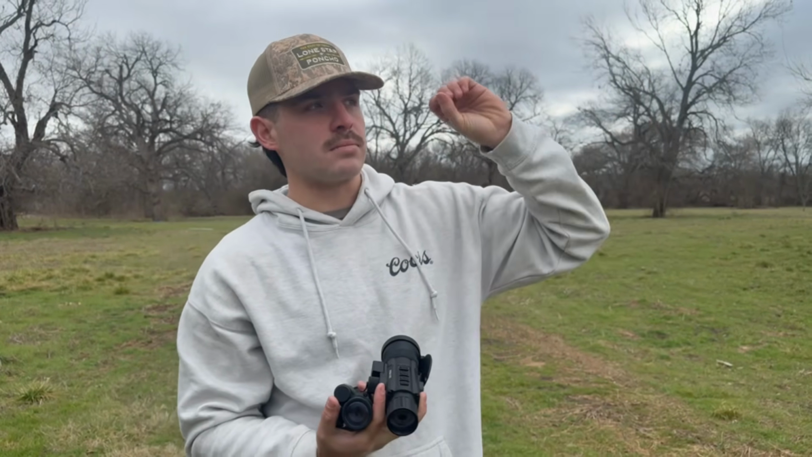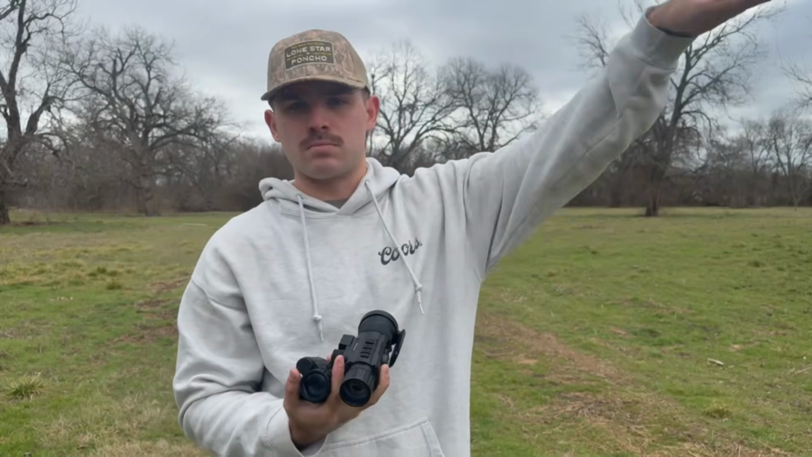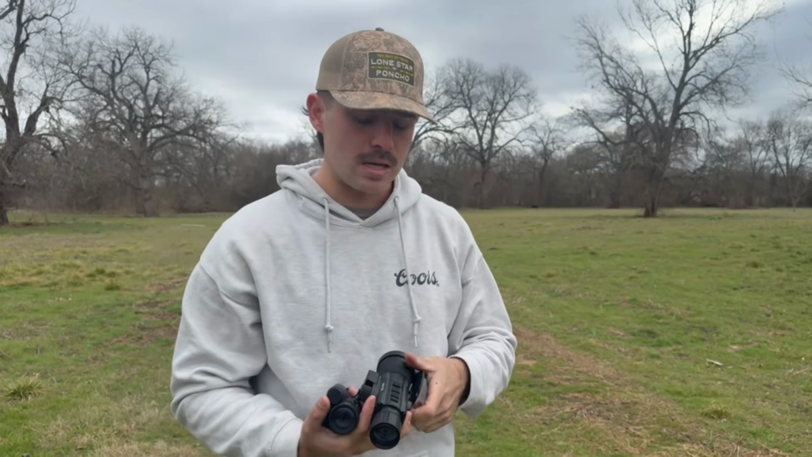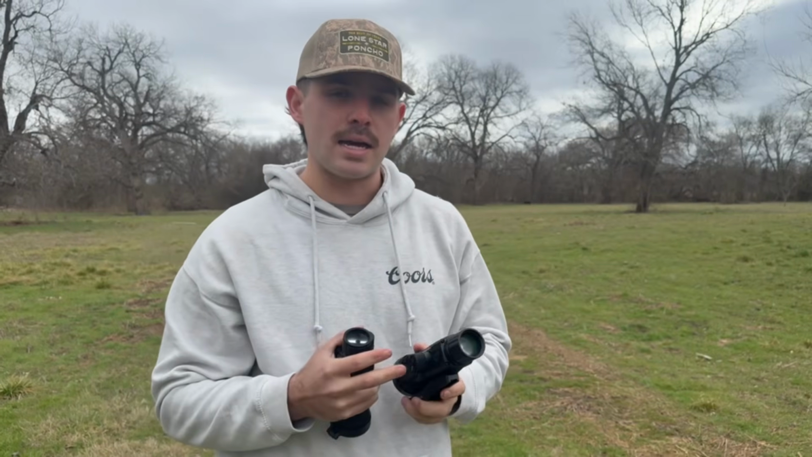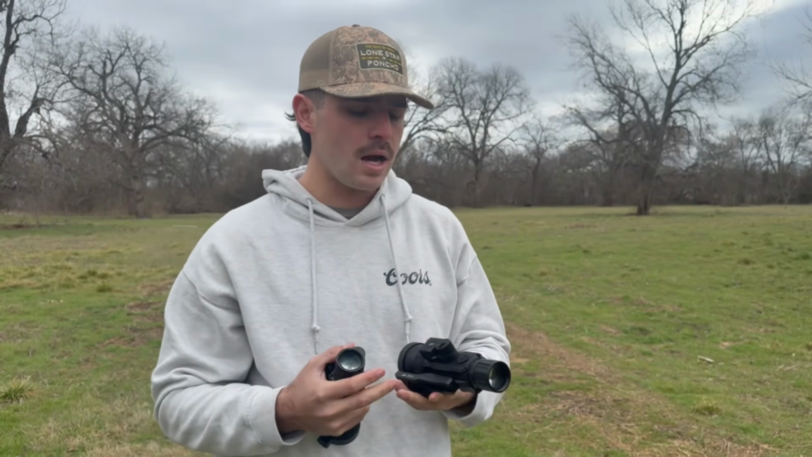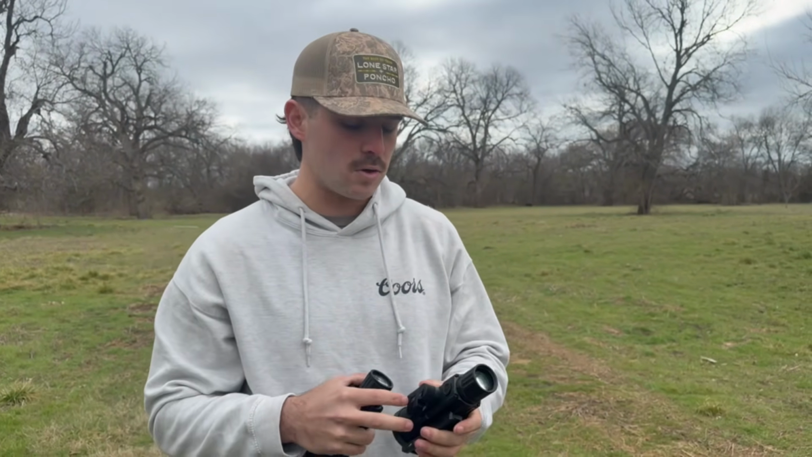So that way you can put that dot, or whatever the scope has ballistically calculated for you, on there, and it'll basically funnel that round into them. I haven't tried the ballistic calculator yet. I do like the LRF on this one, but I've used ballistic calculators on other scopes. It's a great tool for those really long shots, mostly coyotes or bobcats. I do like that DNT has put that into their Hydra scopes. We will be testing that out very soon.